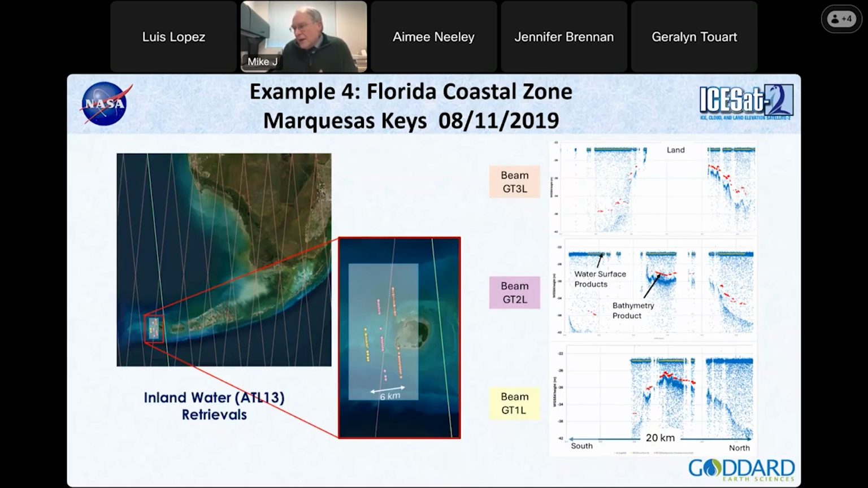And so we were able to identify this bottom using our algorithm, develop the full suite of products for this yellow line, and then all these red short segments are the bathymetry hits. And as you get closer to the island, the elevation goes up, sort of wondering what's happening here. This could be land. This could be cloud cover.